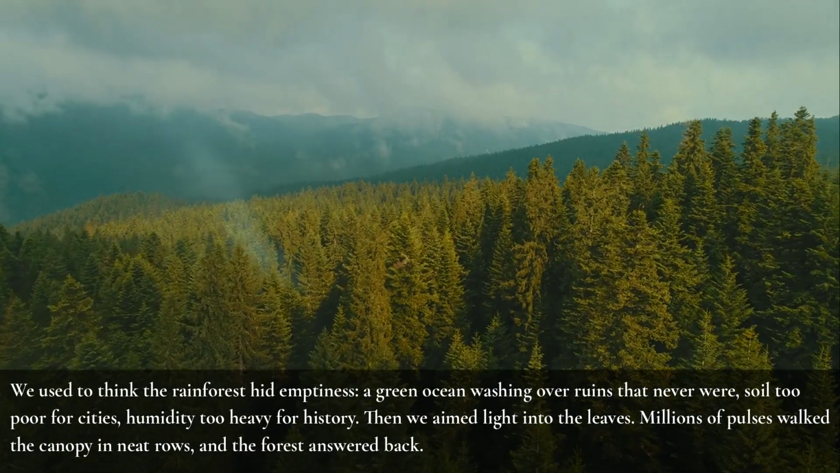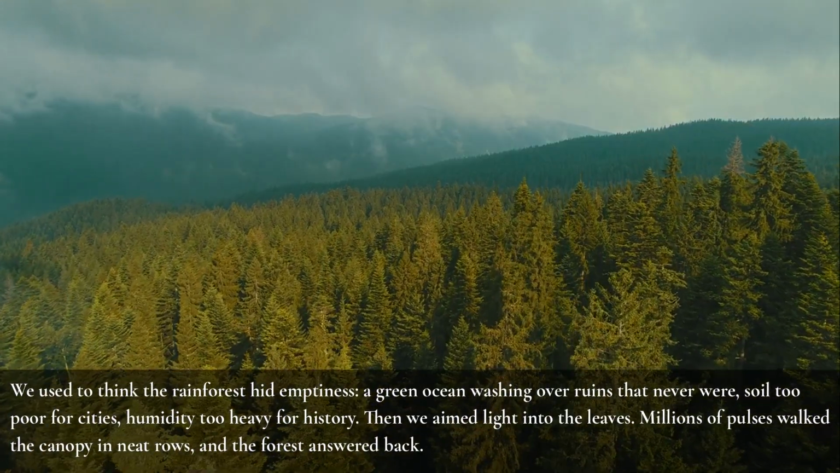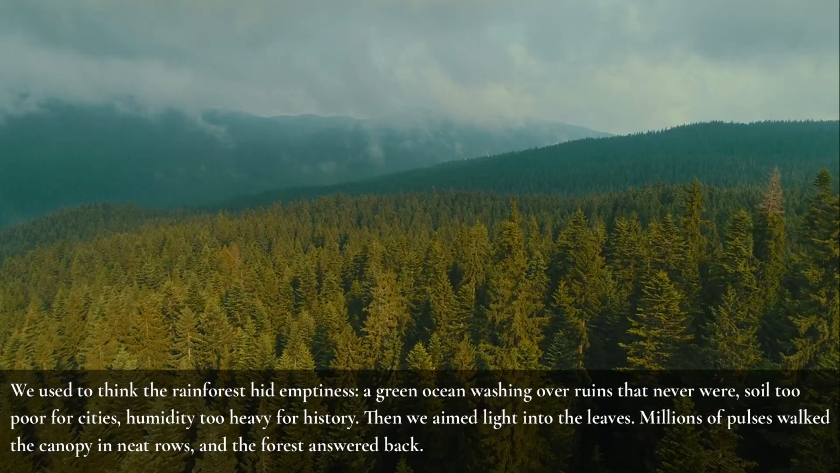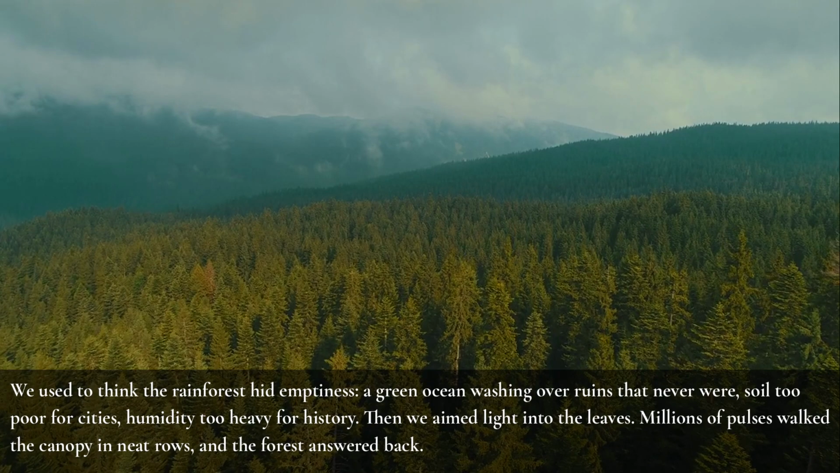We used to think the rainforest hid emptiness, a green ocean washing over ruins that never were, soil too poor for cities, humidity too heavy for history. Then we aimed light into the leaves. Millions of pulses walked the canopy in neat rows, and the forest answered back.